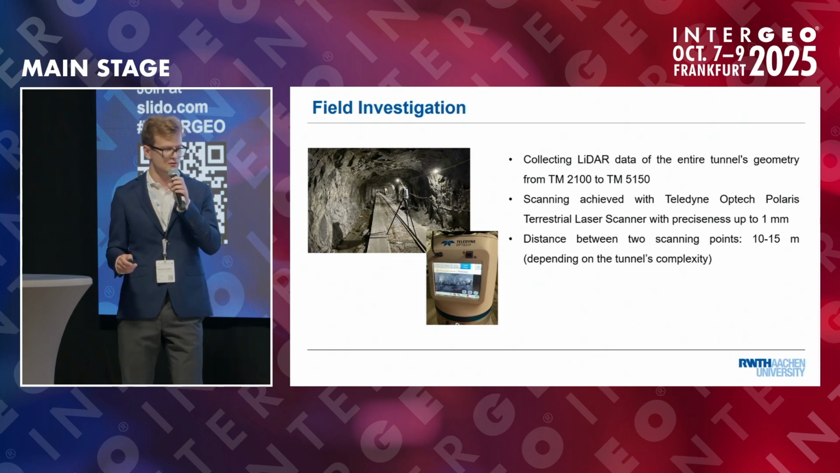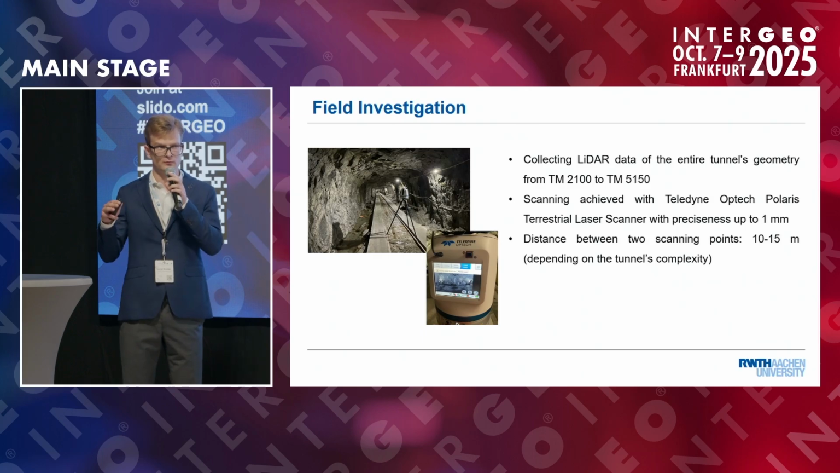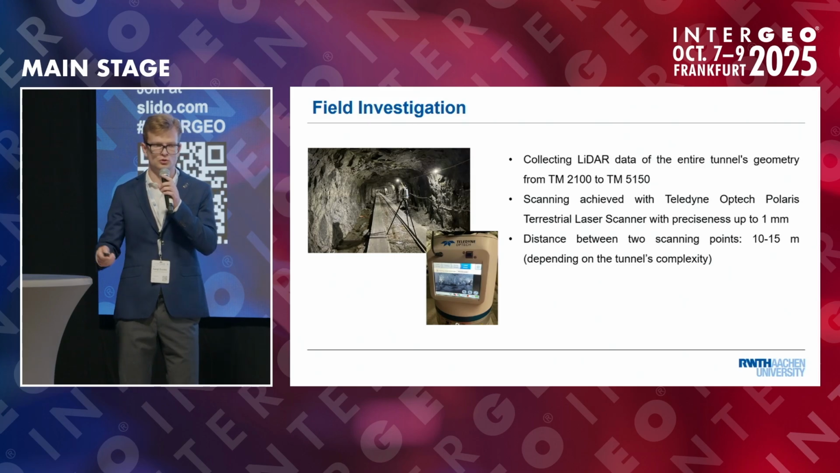For this purpose, the represented device was used, a laser scanner of Teledyne Optech. And depending on the geometry, on the complexity, the distance between the two scanning points was chosen between 10 and 15 meters. So it took us longer than 1 week to do it all.